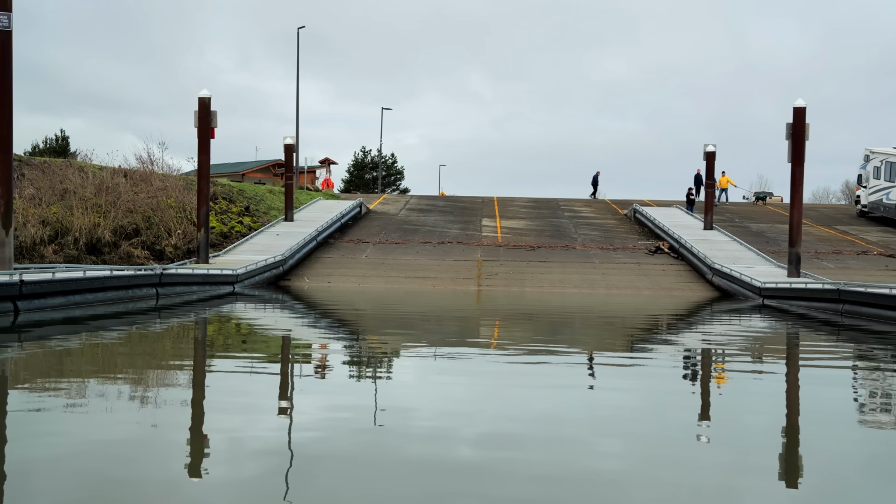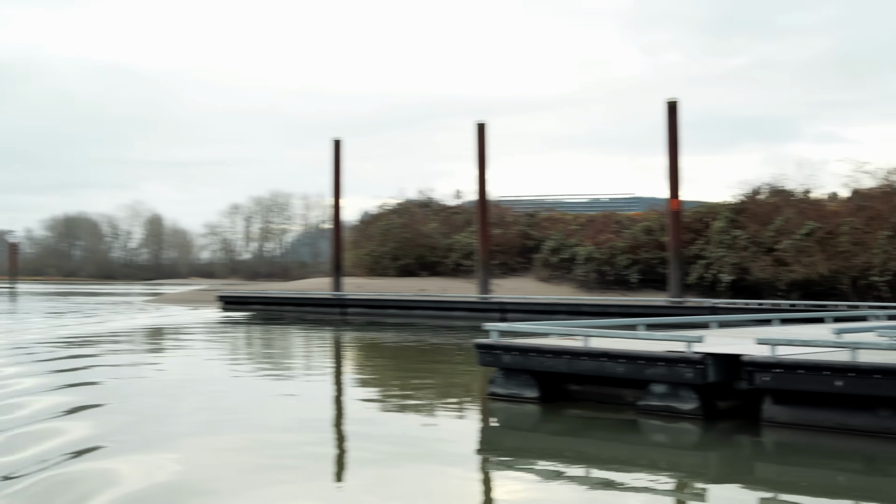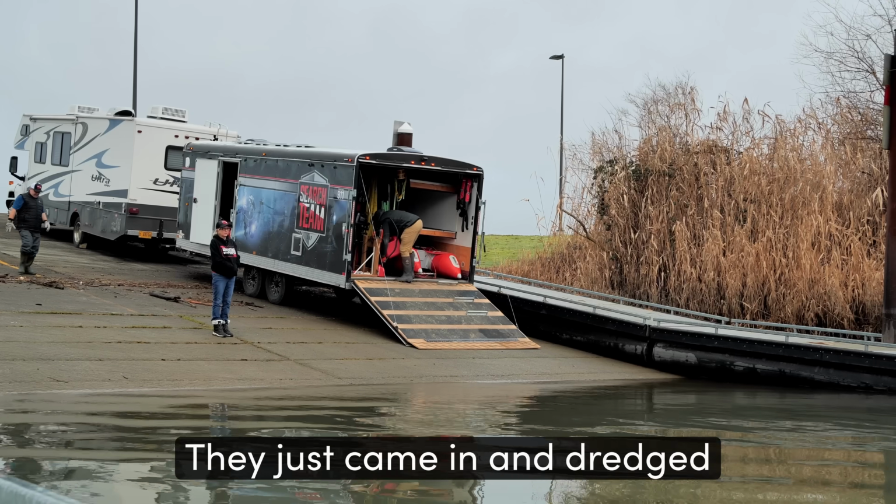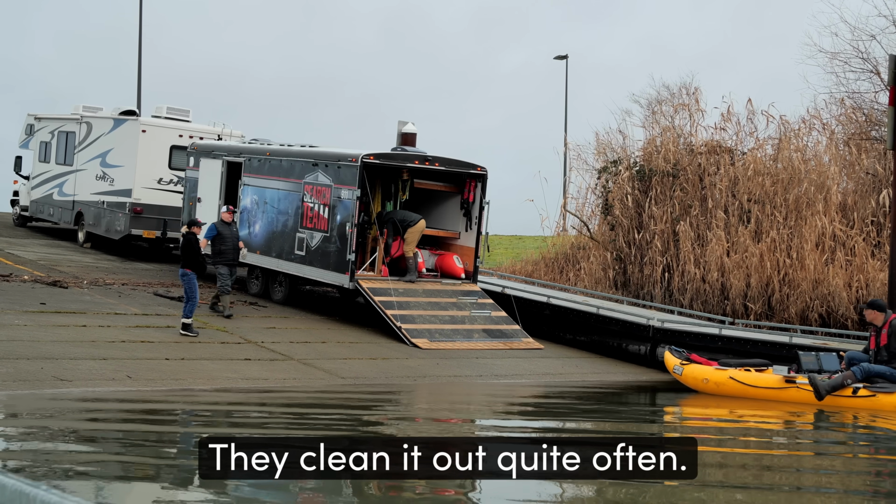Feet here still. But no car. This came in and dredged this out a few years ago too. They clean it up quite often.